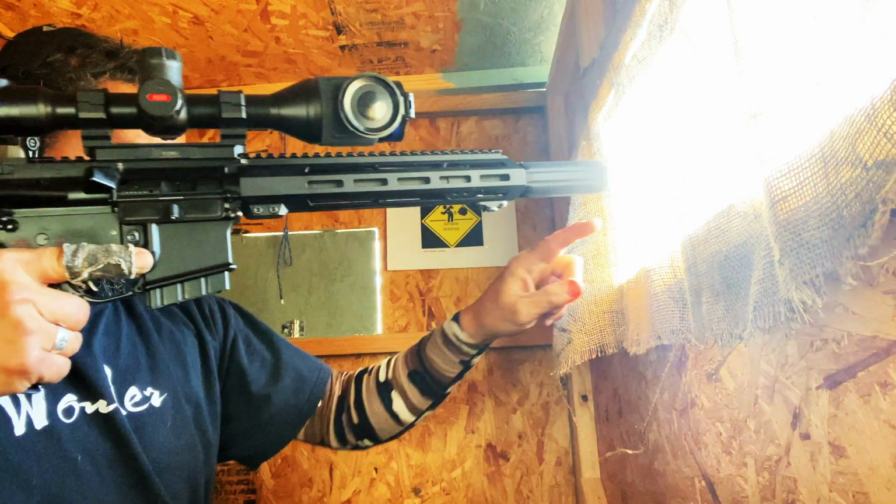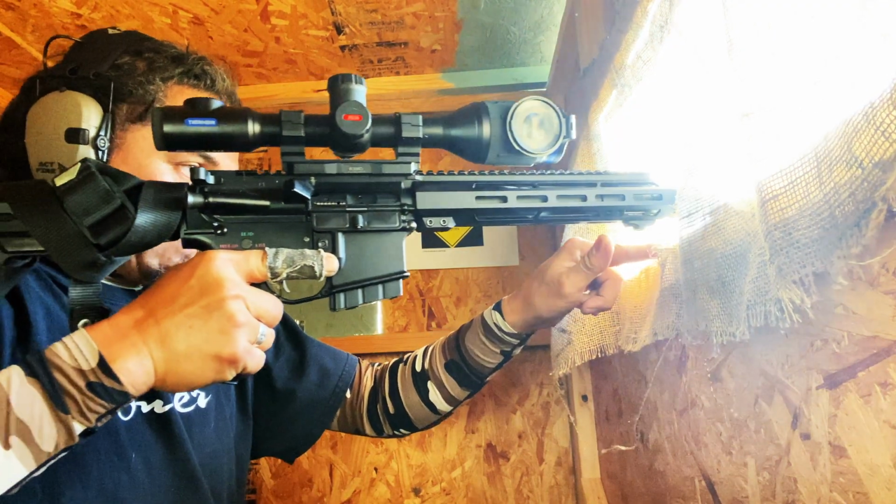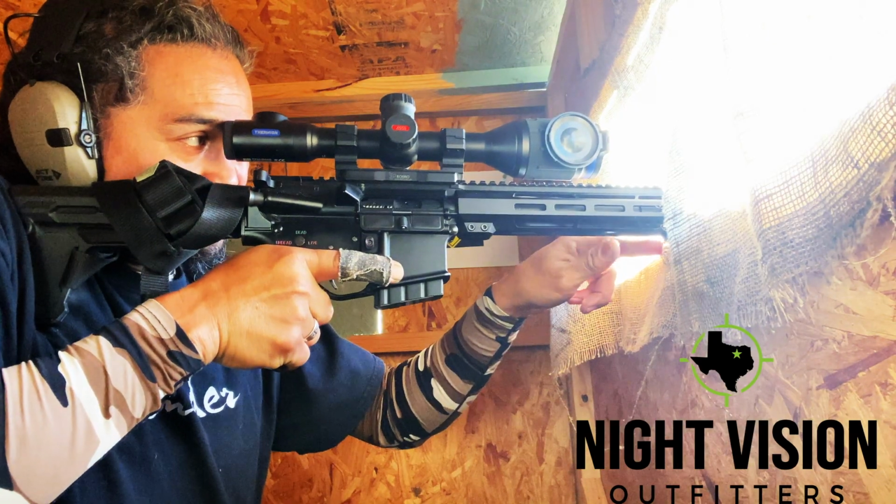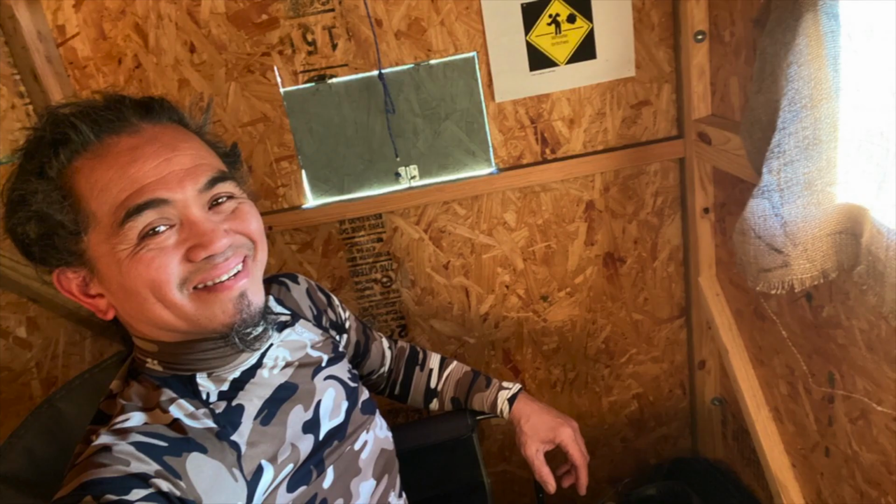I absolutely love this small light frame shooting system. I have it topped off with the new Pulsar Thermion XG50 that I'm demoing for Night Vision Outfitters. Sean and I got off to a late start. We went straight to the stand where I would be staying all night until the next morning.